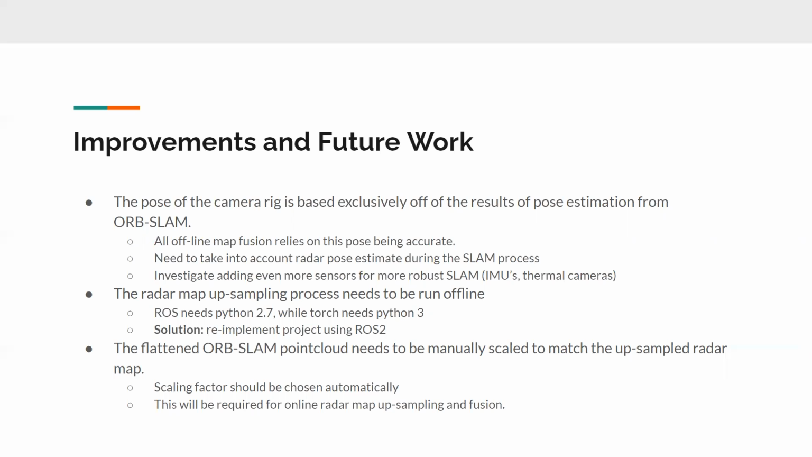Second, the radar upsampling method is running offline because it uses Python 3, but the ROS version we have right now uses Python 2. A potential solution is to do it in ROS 2, or we can upgrade the system to a Python 3 compatible ROS.